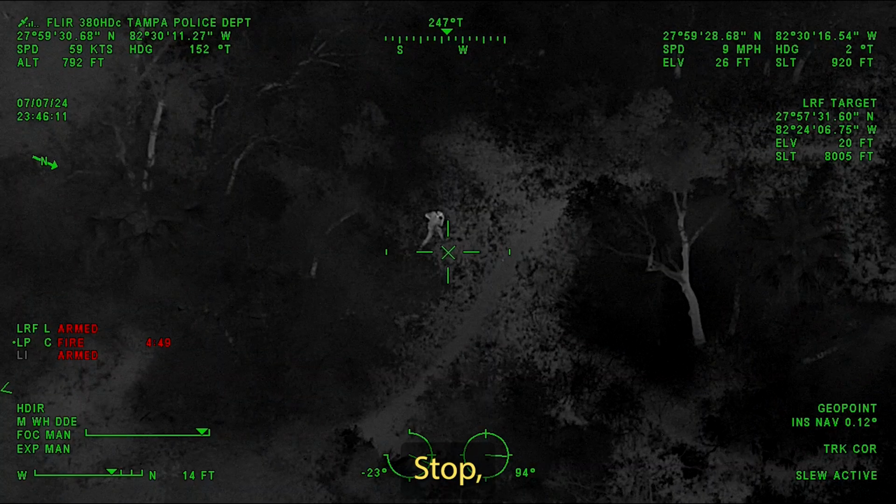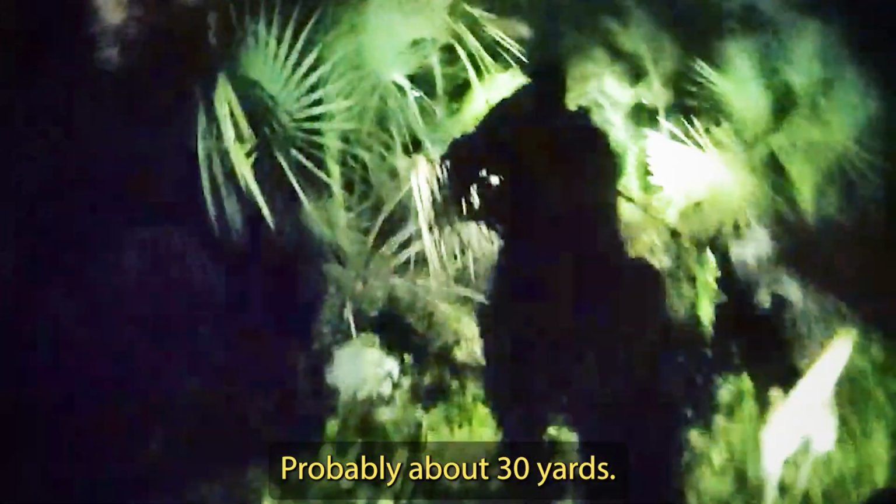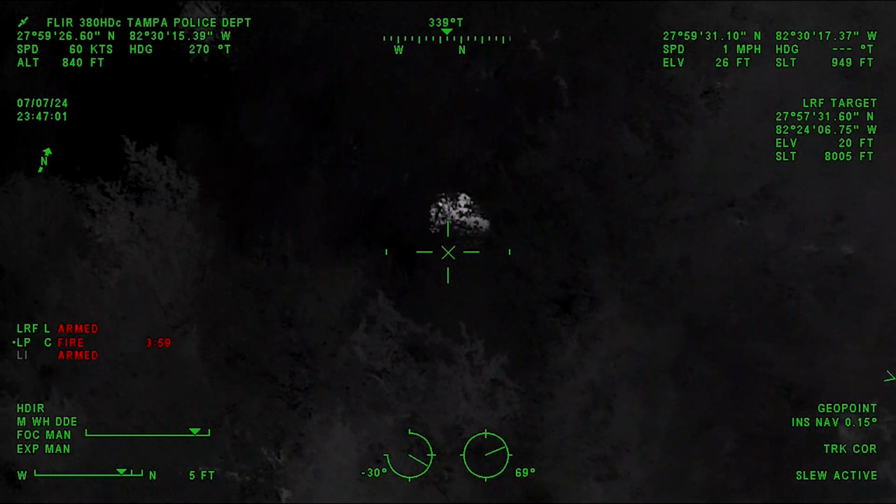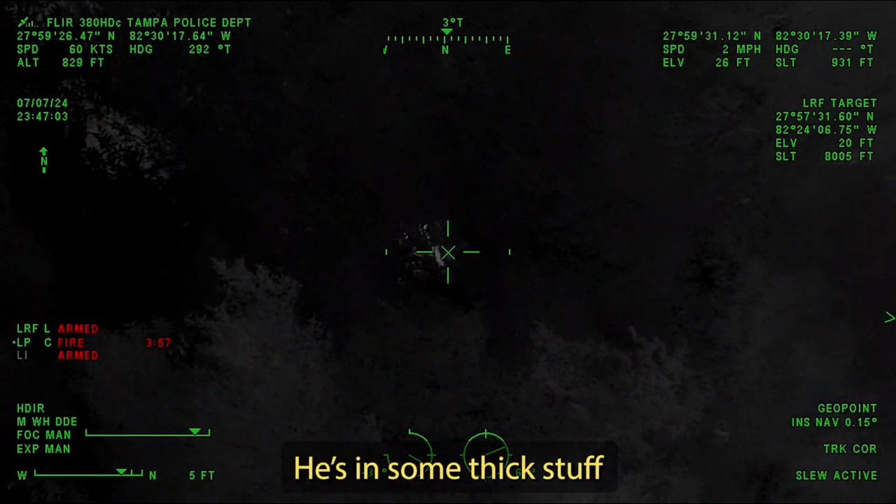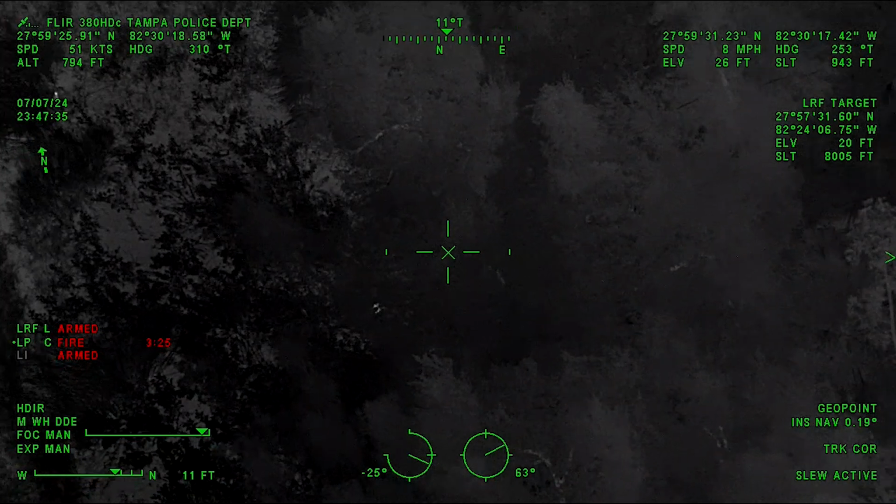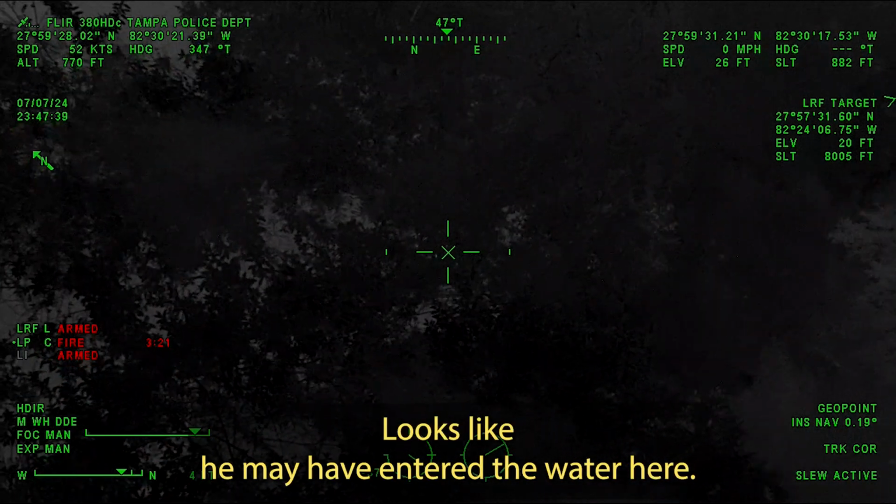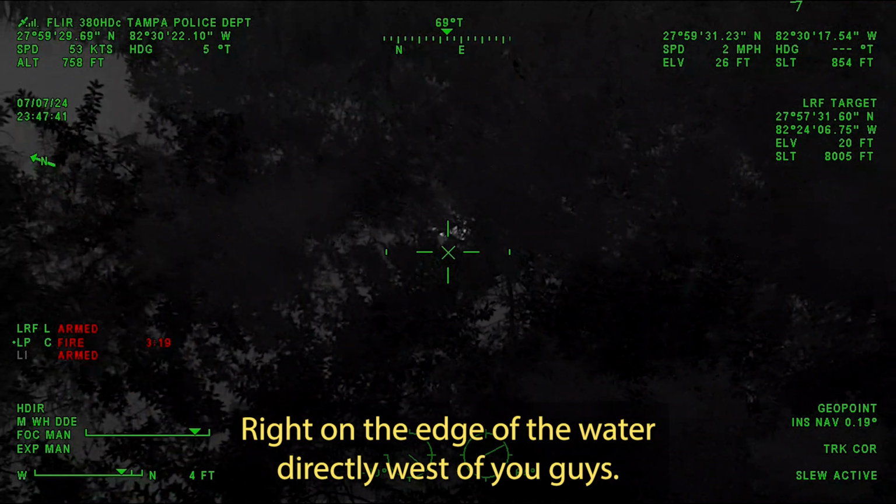Stop! K-9, he's gaining on you now, probably about 30 yards. As he started to run north-northwest, he came back across that same ditch that he had previously swam across. He's in some thick stuff. He's in some very thick bushes. Keep pushing directly north. Looks like he may have entered the water here, right on the edge of the water, directly west of you guys.